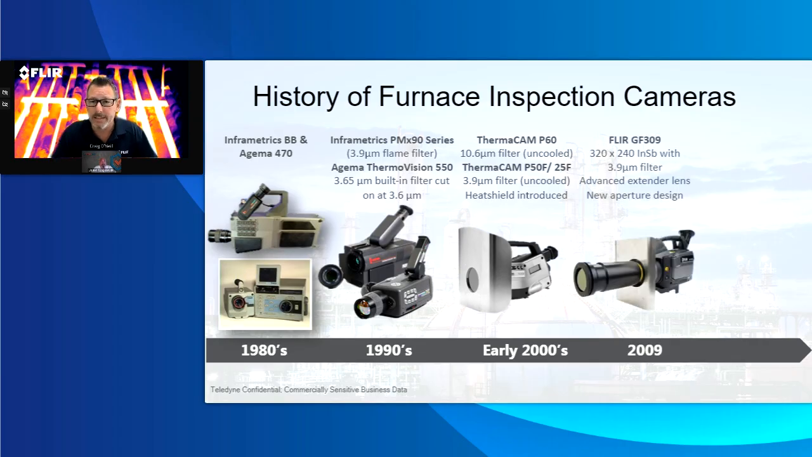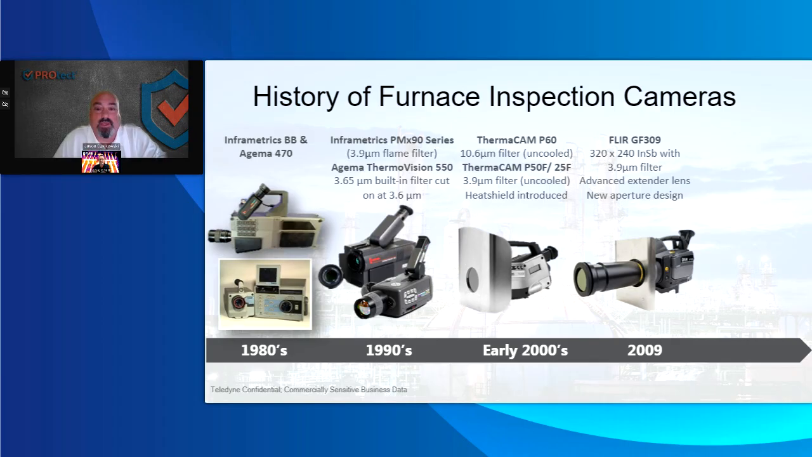And then I think the camera that's been the one that you've been using for many, many years is the 390. We did a couple of things. We reintegrated the protection, the shield, but we also added an extender lens to make it easier. Did you have experience with that over the last 5 years plus? Oh yeah, definitely. The 390 camera is a go-to camera in most cases.